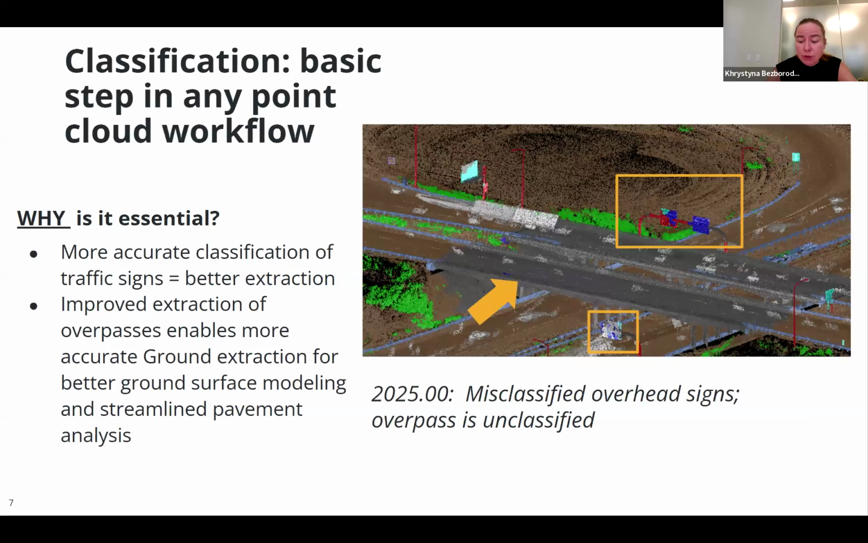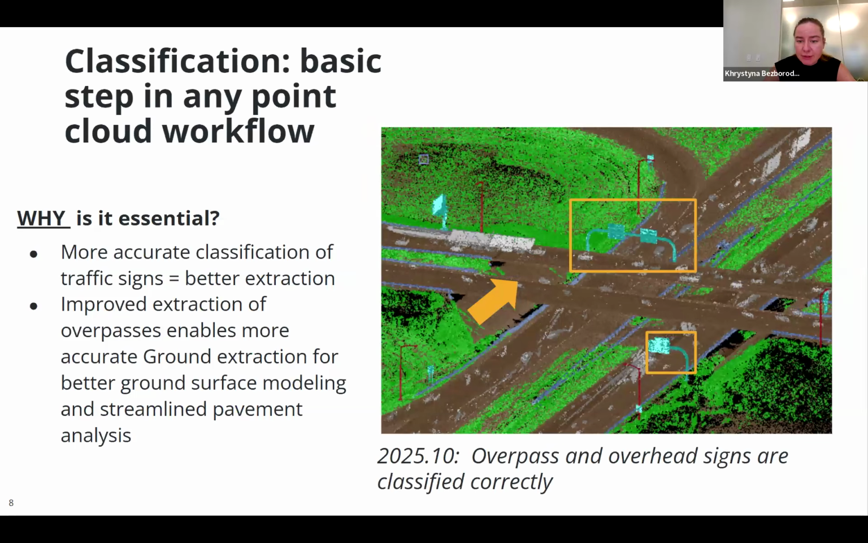Here you can see how the classification of the overpass and overhead signs looked like in 2025.0. You see that the sign is again misclassified as a building, as a pole, a little bit of a traffic sign, unclassified. The overpass is classified as class undefined. And in the version 25.10, we have all the signs classified correctly. We have a clean classification of the overpass.